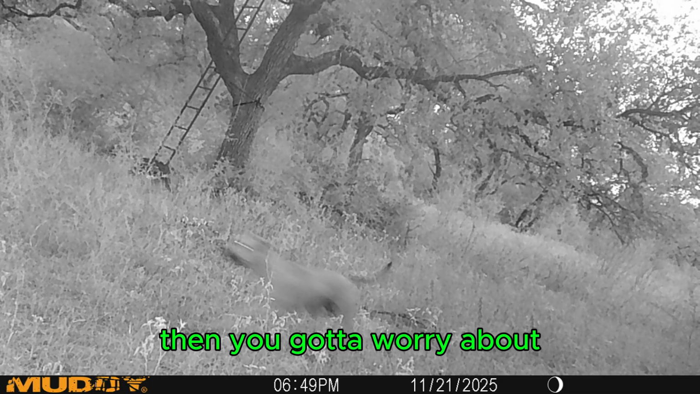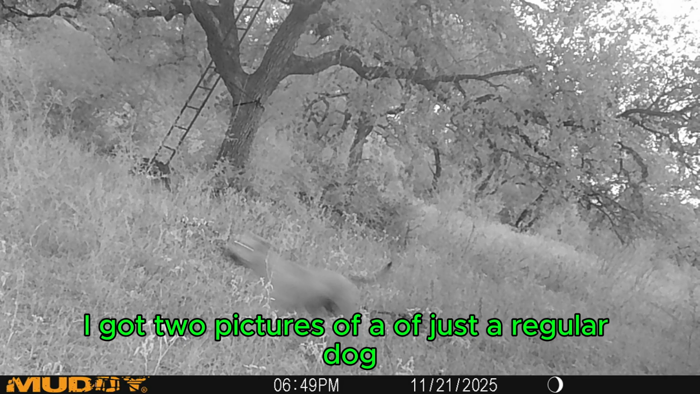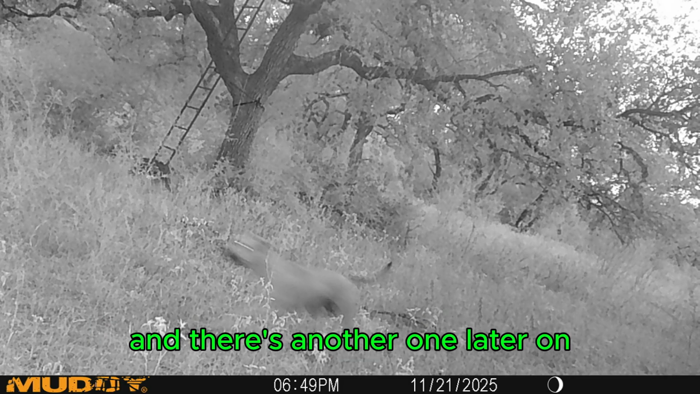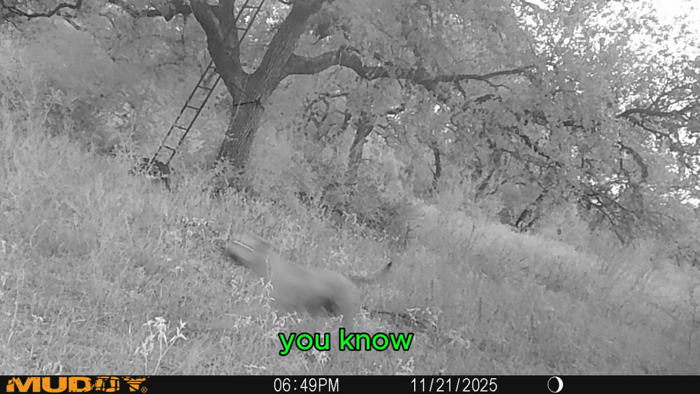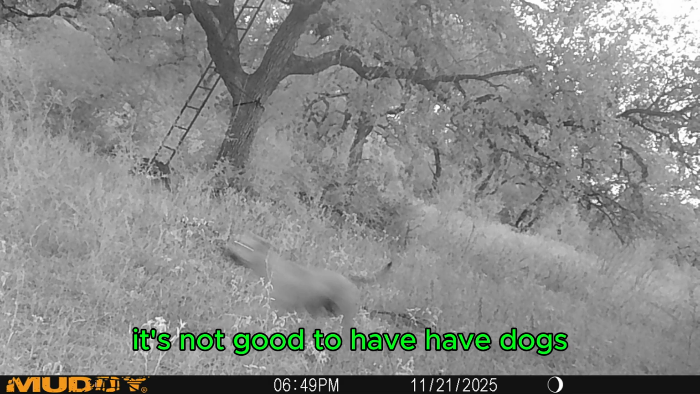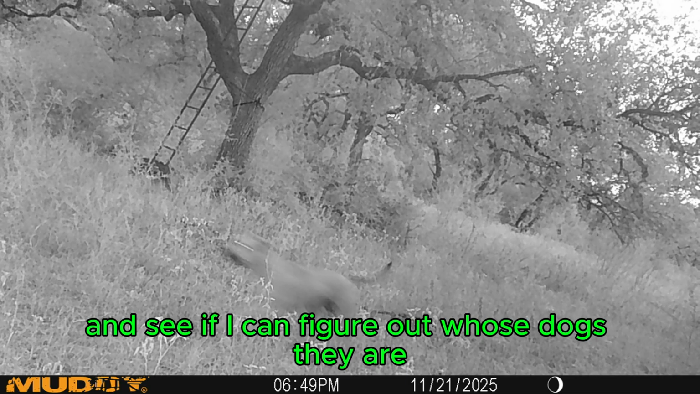Then you got to worry about somebody's dog. This is one. I got two pictures of just a regular dog. This is one of them here, and there's another one later on. But they can come in, run your deer off, chase your cows and stuff. It's not good to have dogs. I'm going to be asking around and see if I can figure out whose dogs they are.